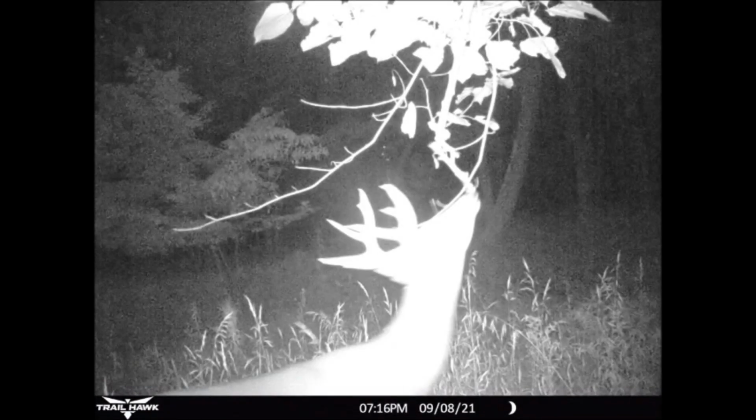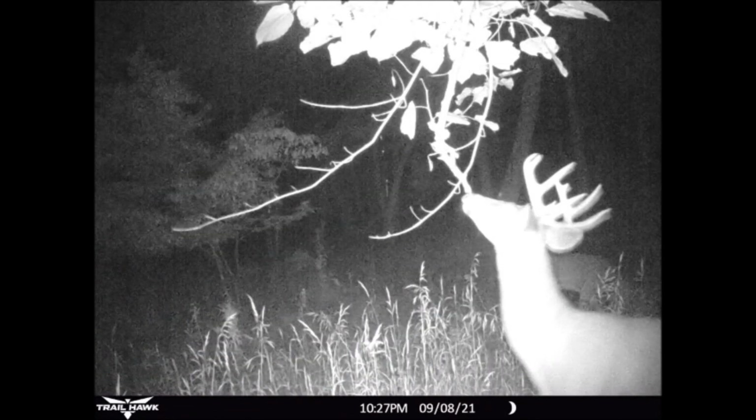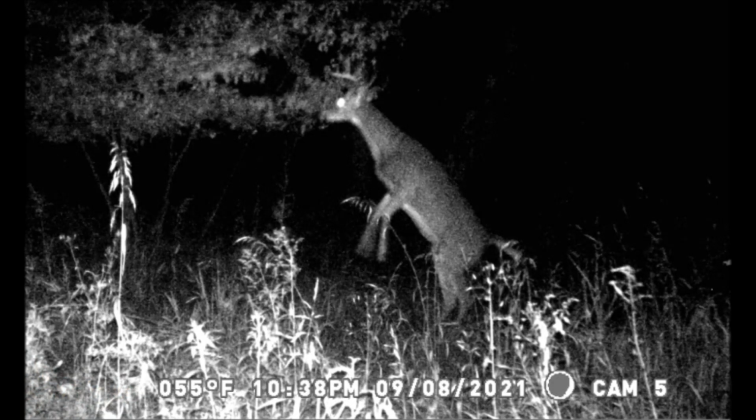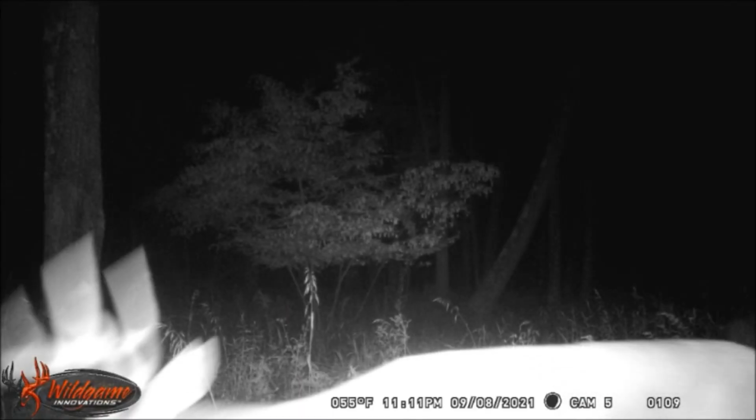Then, later in the evening of the 8th, at 7:16 p.m., this 10-point checks out the mock scrape licking branch. About 2 3/4 hours later, this 10-point walks through the west end of the food plot. A half hour later, I presume it's the same 10-point, returns to the mock scrape and licking branch, leaving his calling card. He then moves to the other scrape area in the middle of the food plot, working that licking branch and scrape, before moving off around 11:11 p.m.